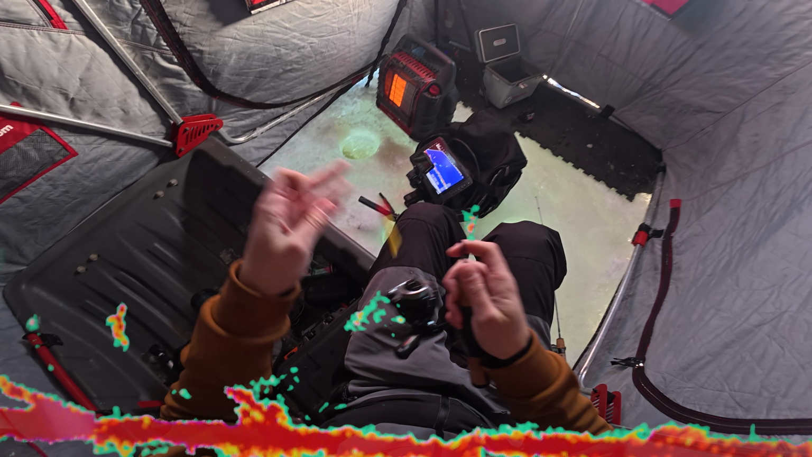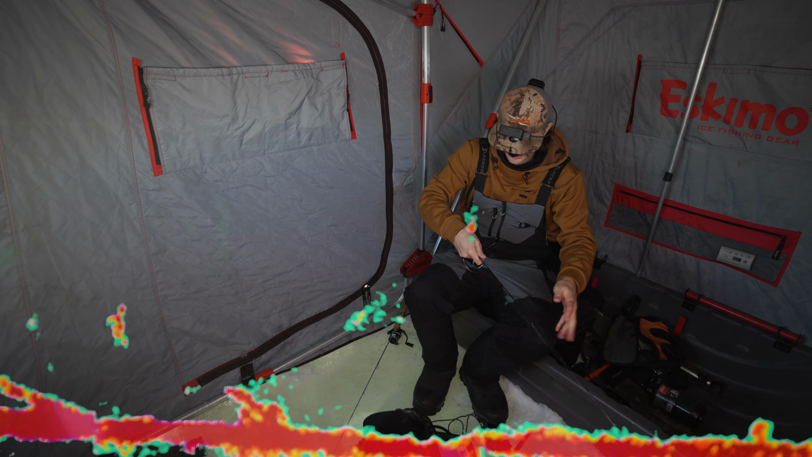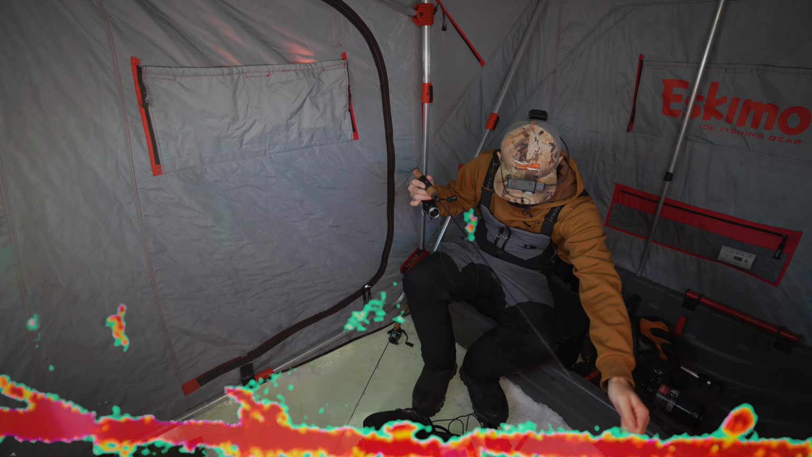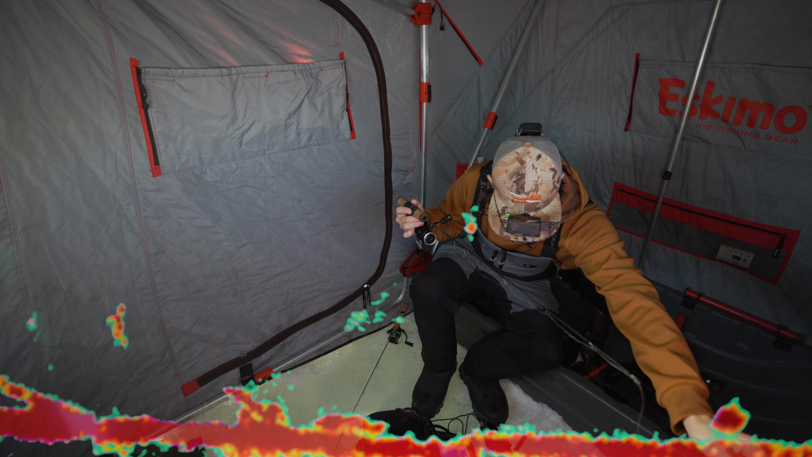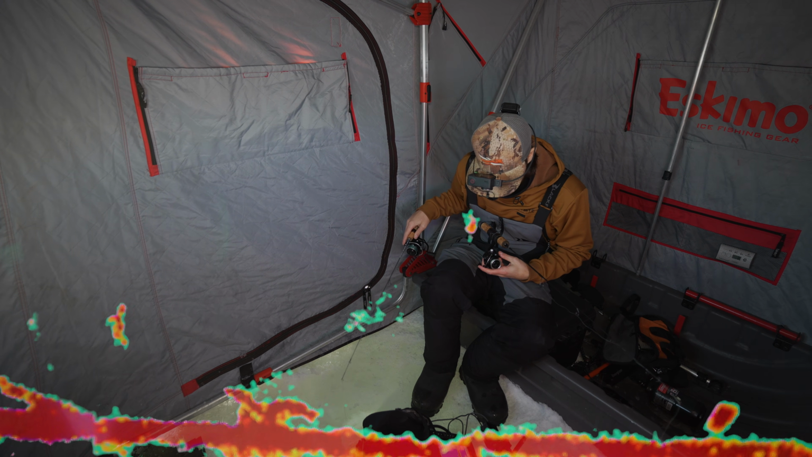To be honest with you guys, I wish I would have been a little smarter coming out here. For my crappie setups, I'm usually running 2 and 4 pound test. I don't often get into crappie this size, but I wasn't thinking about the trees. Definitely should have been more prepared with a heavier leader.